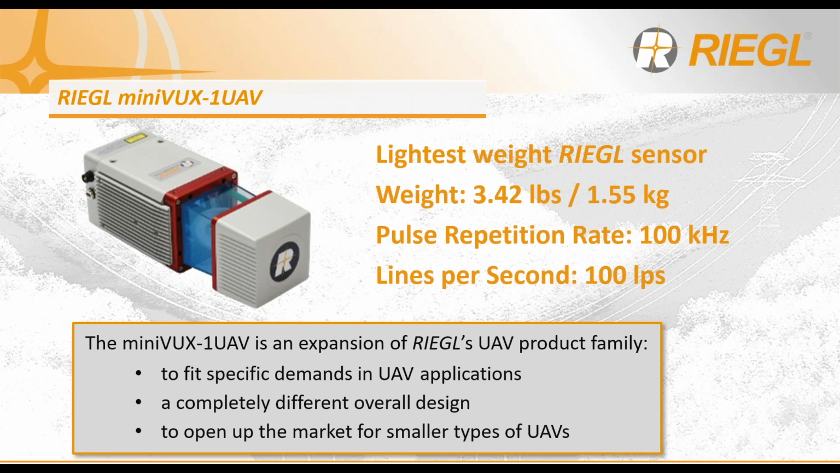And this sensor was really designed with integration on more small UAS operations in mind. Still to date, over the last nearly 4 years, it's still the lightest weight LiDAR sensor offered by RIEGL.